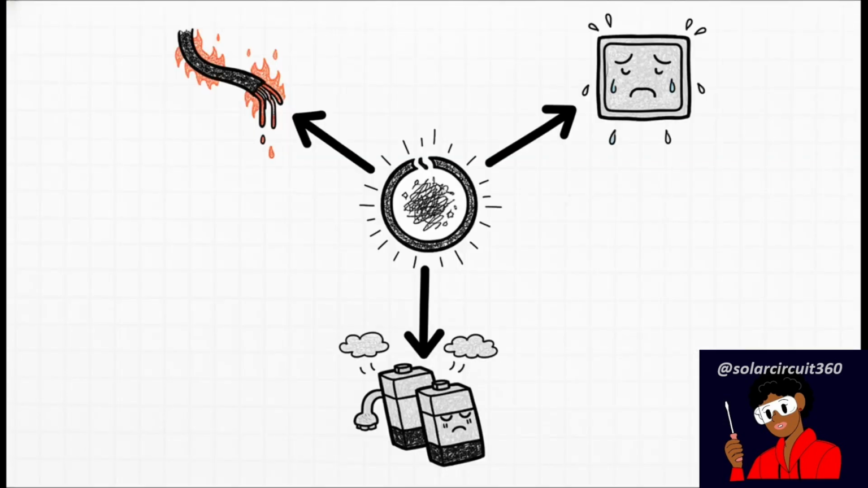And look, if we just ignore these hidden suspects, the ripple effects are pretty terrifying. That resistance-induced heat can melt right through your cable's insulation, creating severe fire hazards. Nobody wants that. But honestly, even before a fire starts, it causes deeply frustrating system issues.